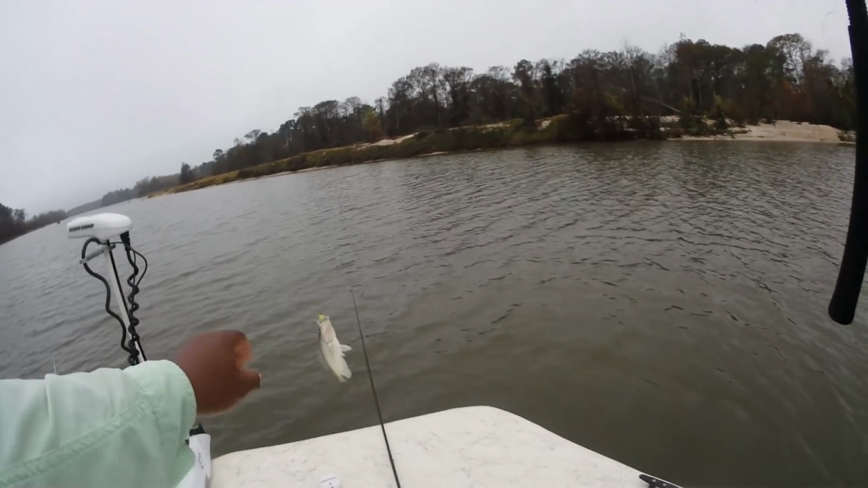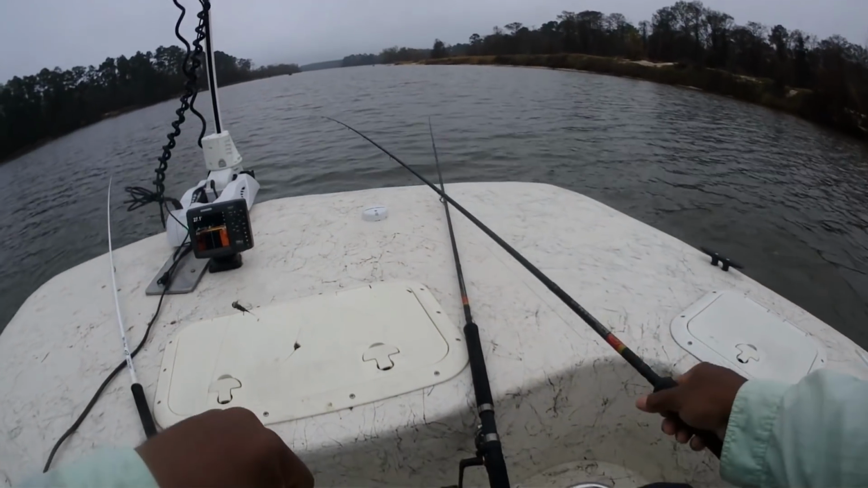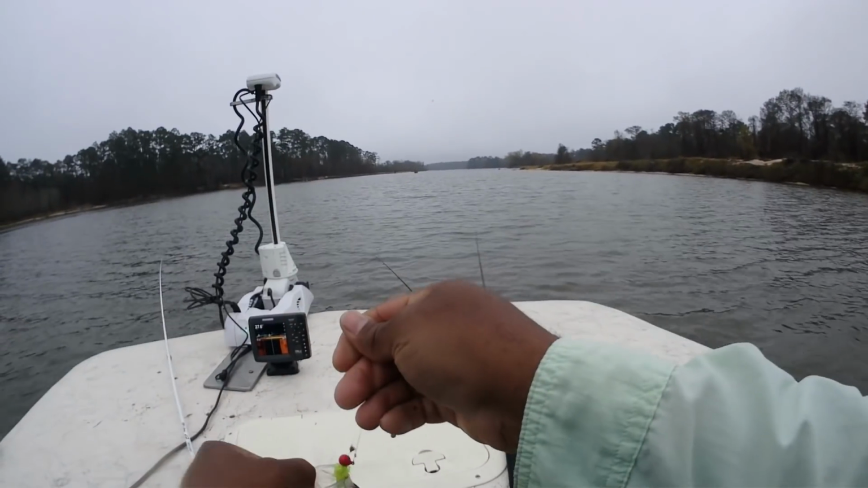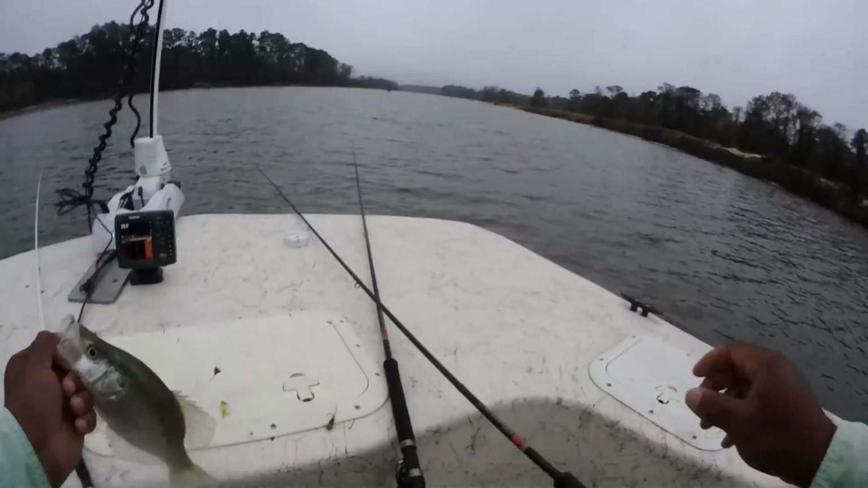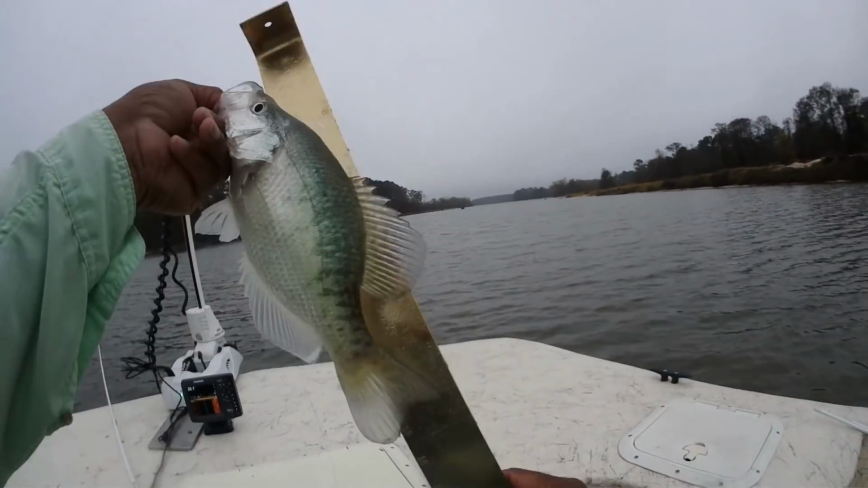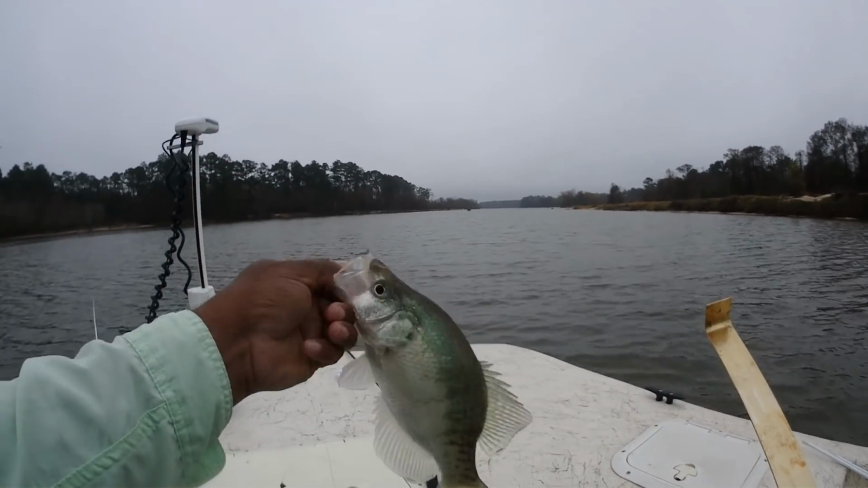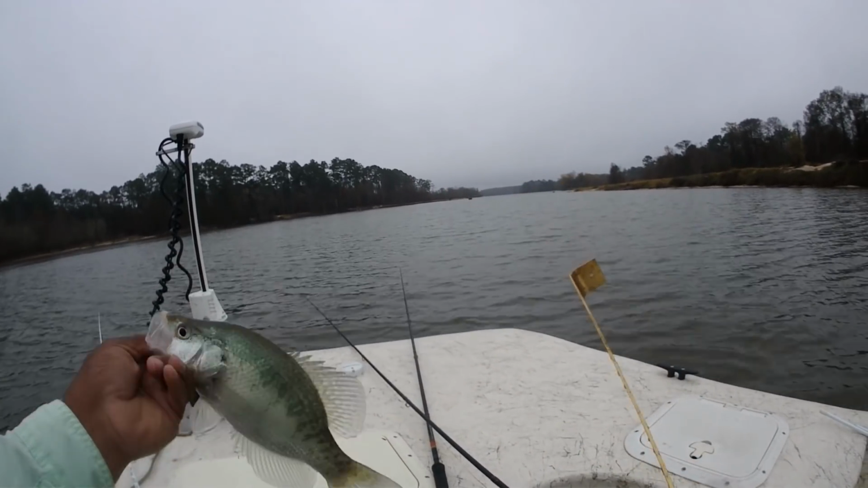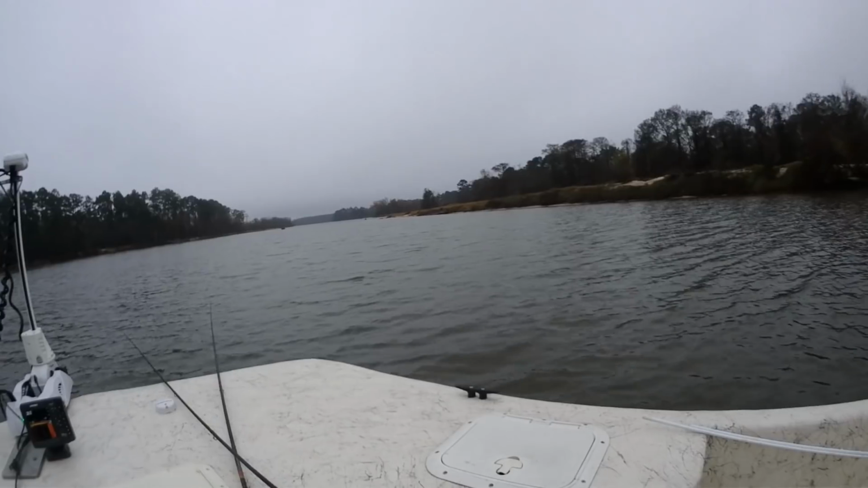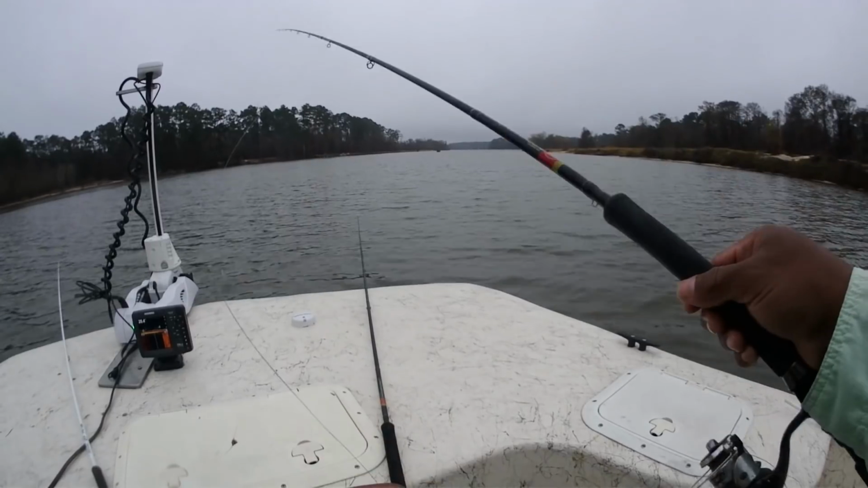And guys, I'll say this. This is a great way to figure out what color they're hitting. As you've seen, I got several, just about every jig. I know that that's a 10-inch fish. Let's check the measurement on him. Yep, 10 and 3/4, but it just doesn't have any height. He's fairly thick for a fish that small, but we'll let him grow up. Although a 10-inch fish is legal.